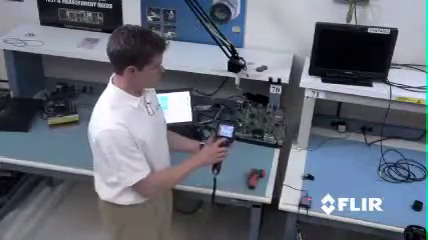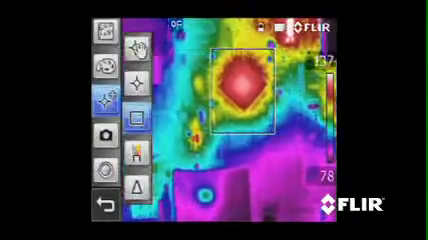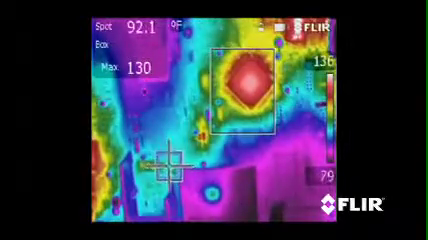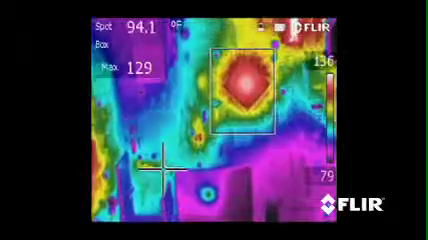Let's add another measurement tool. This time, let's grab a spot measurement. I'll move the spot on the device that I want to measure. And now I get a temperature value again up in the top left corner.